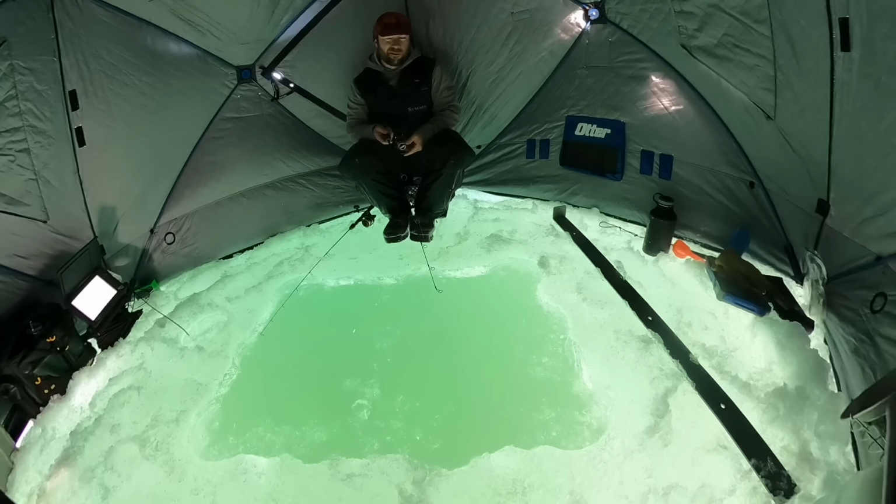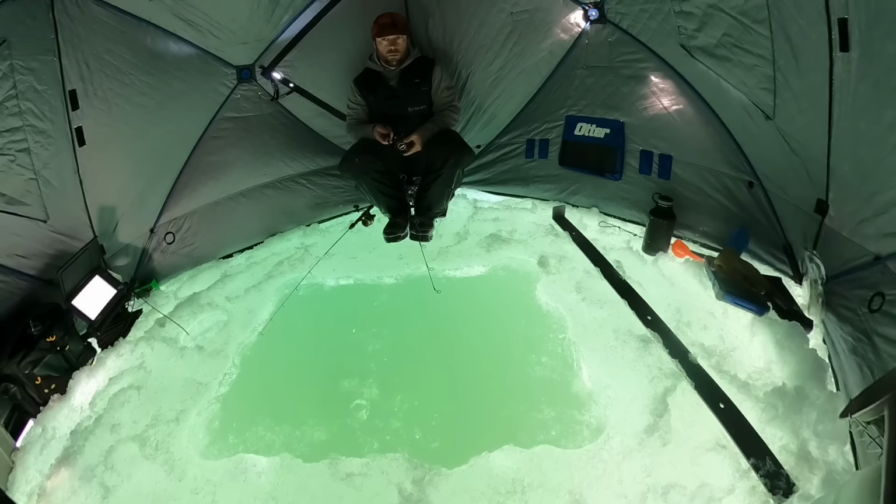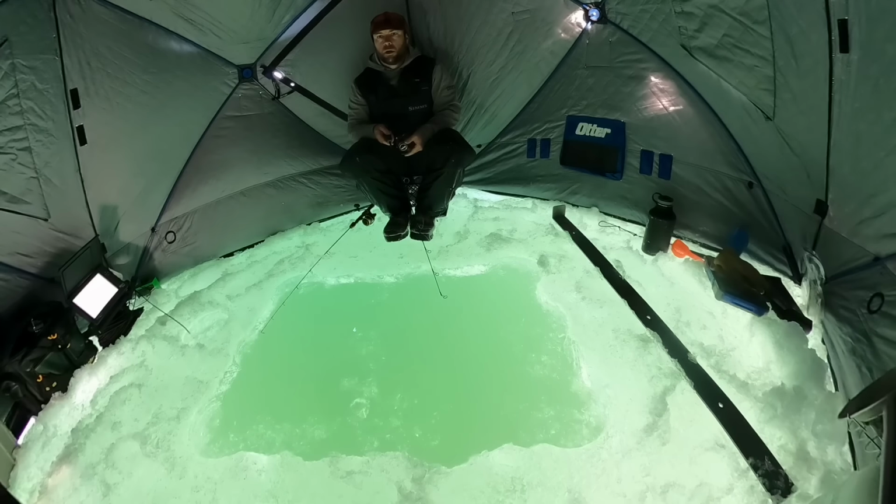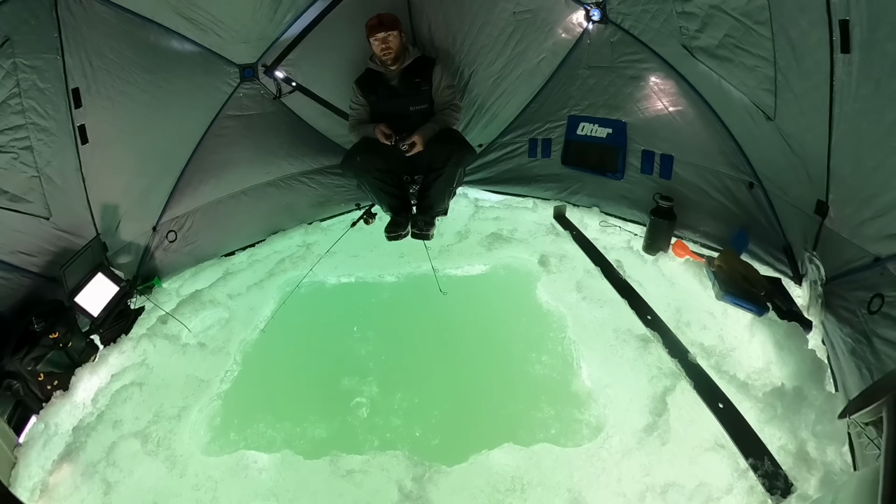The lake went from wide open to froze over pretty quick because, you know, we're kind of like negative 20s there for a few days. Other than that, it really hadn't froze over much at all.